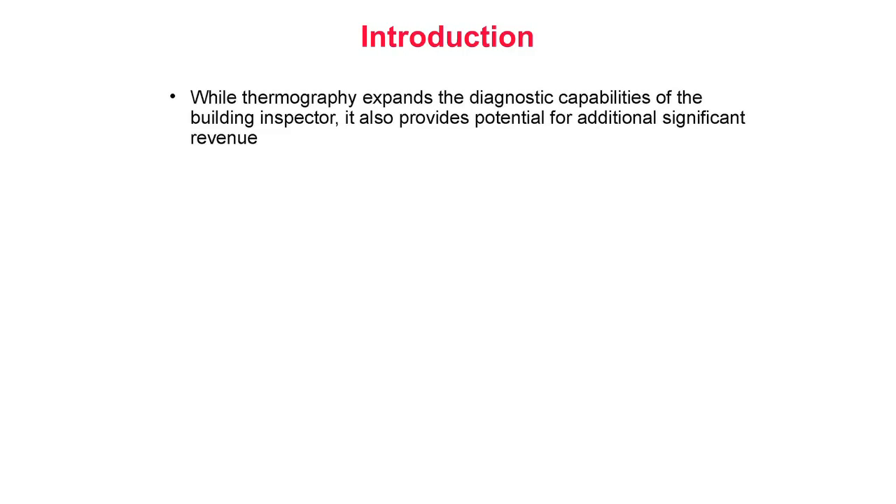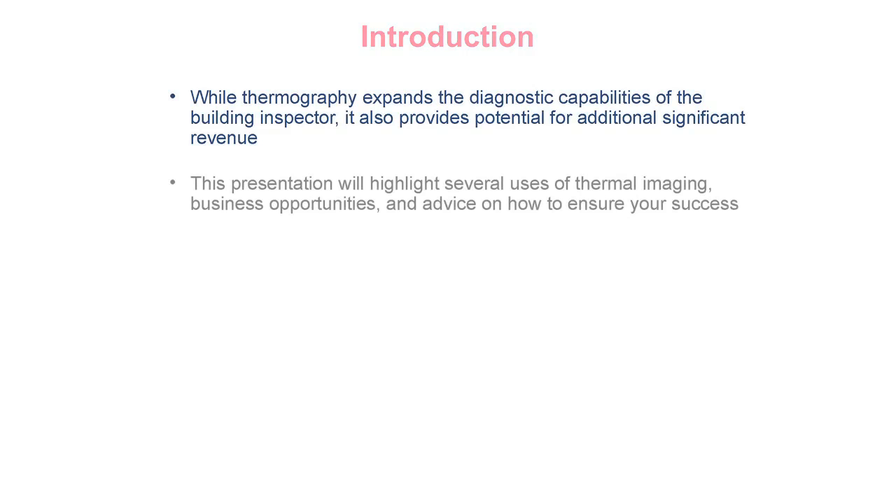While thermography expands the diagnostic capabilities of the building inspector, it also provides potential for additional significant revenue. This presentation will highlight several uses of thermal imaging, business opportunities, and advice on how to ensure your success.